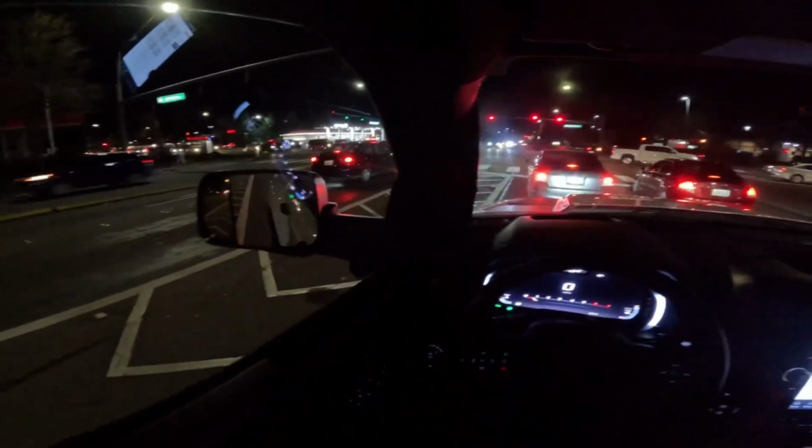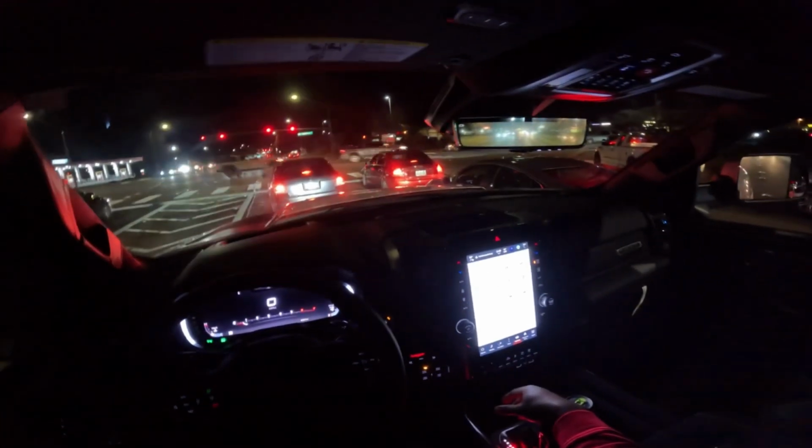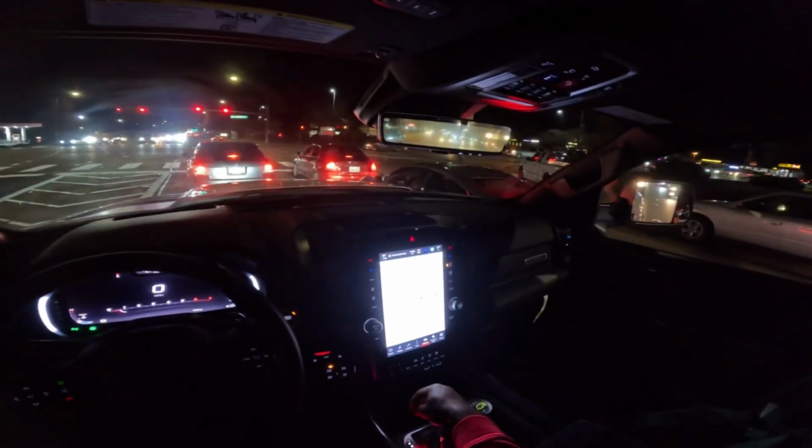Yeah, there's a lot of traffic. It's Friday and we are in December, which is time for the holidays. And this is what this nice little city is all about. Olympia, Washington.